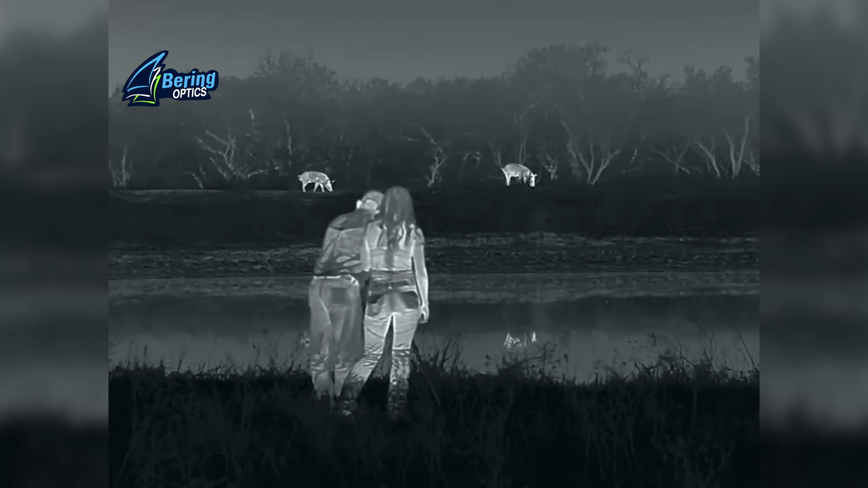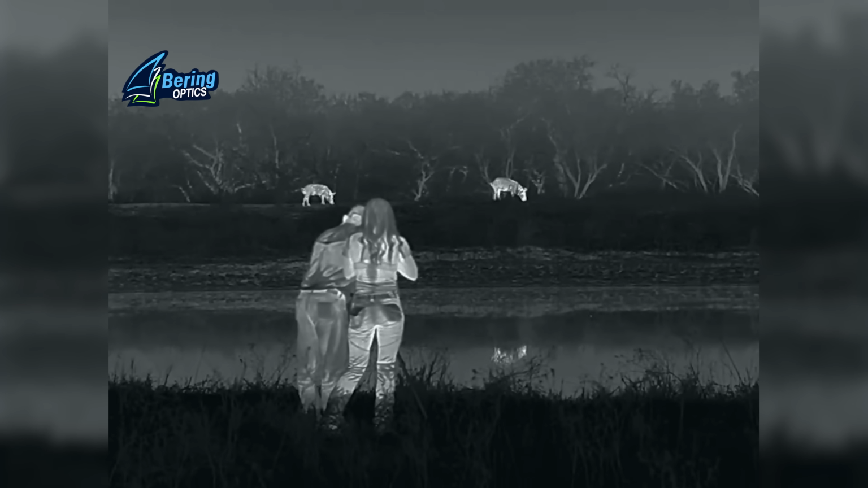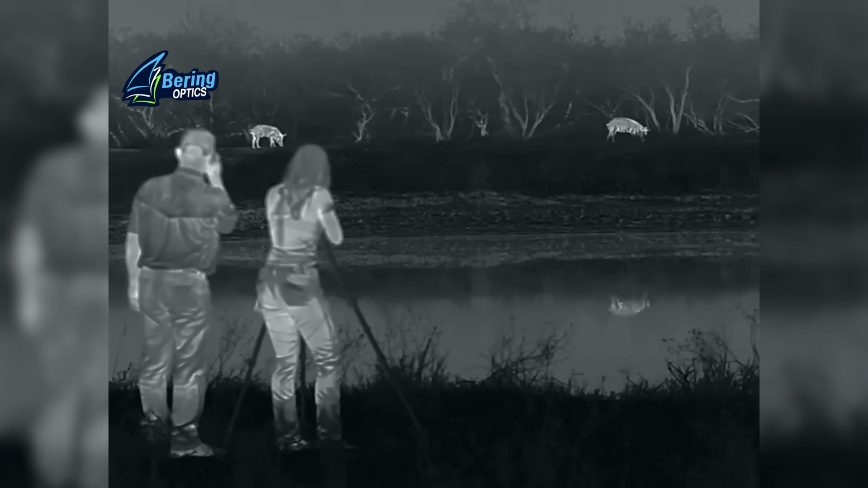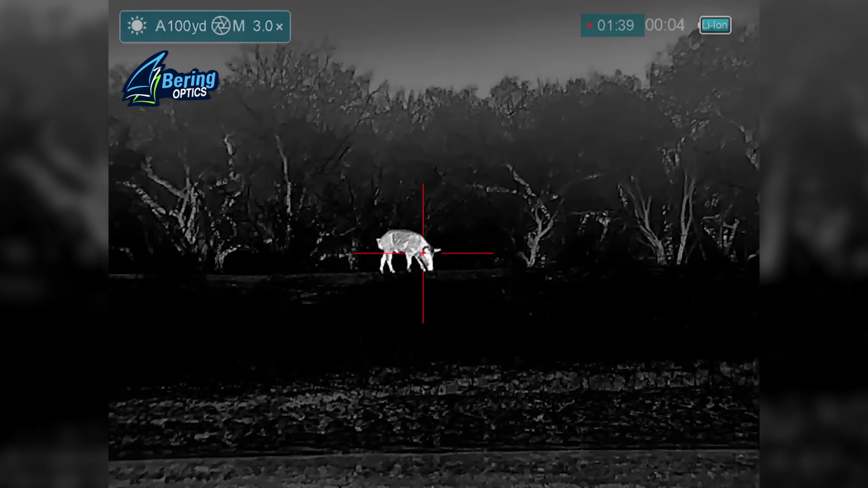So they get lined up on these hogs. I'm looking straight over the back of them. The hogs are on the tank, in front of me, and I'm trying to get both the hunters and the hogs in the shot. At this point, they look back at me for the big old thumbs up. And the second I give that thumbs up, I know she's about to make it happen.